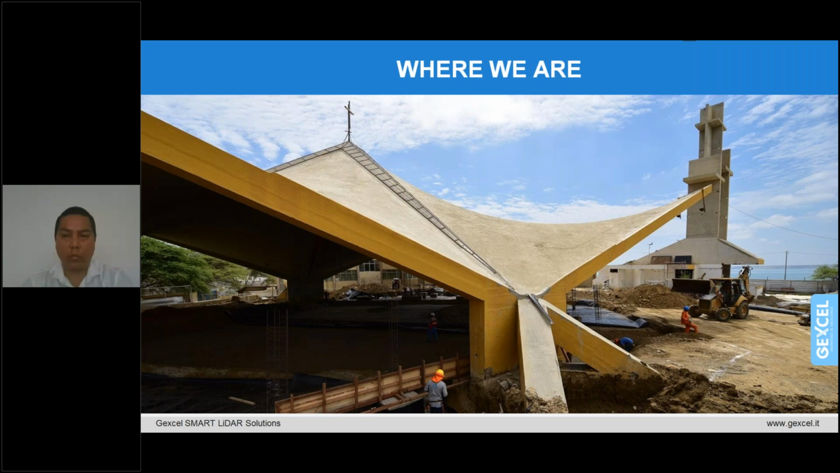And some years later, they decided also to build a chapel that has been decorated by some famous paintings and some famous artists from Peru.